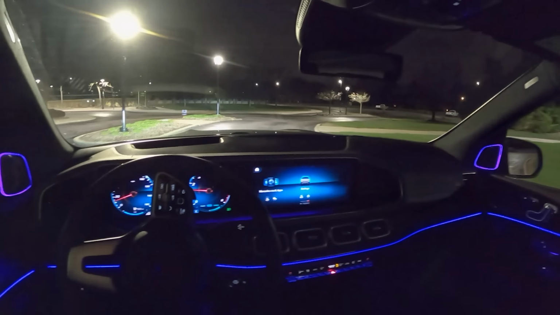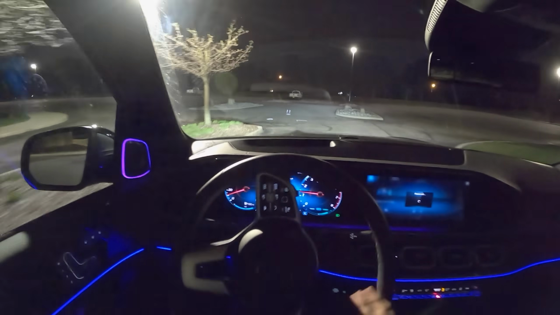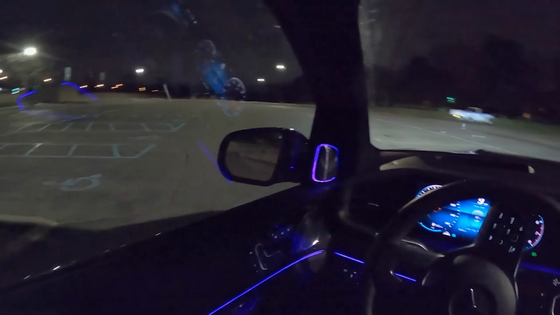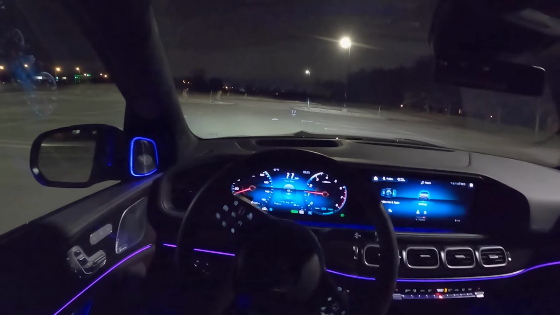Mercedes has put a lot of work into making this just an easy vehicle to live with and not very taxing or tiring to drive. You could spend all day in this thing, no problem, and be very, very comfortable.